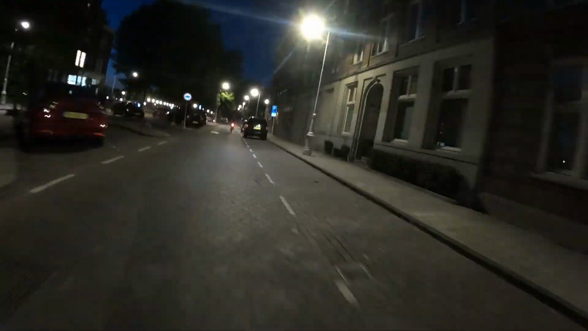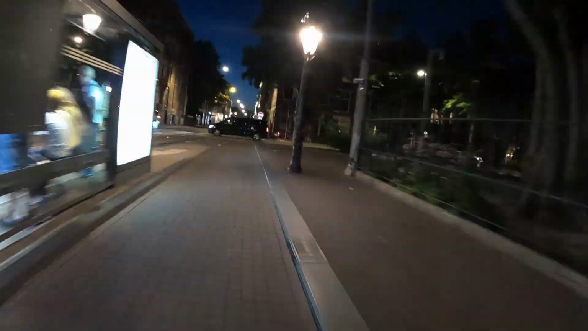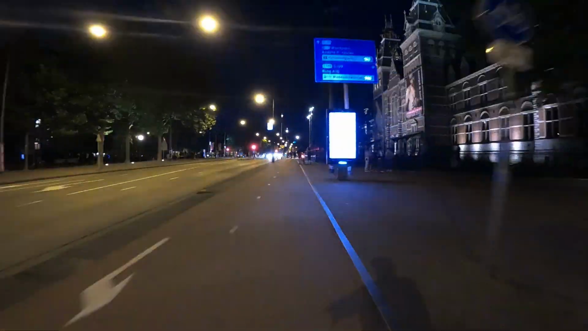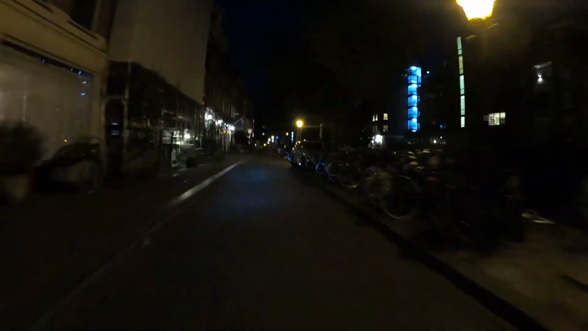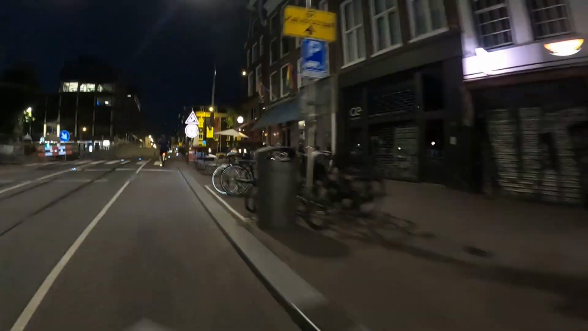But the plan was to do it with no commentary and maybe an hour long, something like that. Just cycle around Amsterdam, so you can get an idea what it's really like to explore this place at night. Obviously I won't be taking the camera down any sort of red light district areas, as I don't want them throwing it into the canal, which I have heard is a thing. They do not like the cameras, which is fair enough. There's already enough tourists going around staring, pointing and laughing, so I think you've got to respect them.